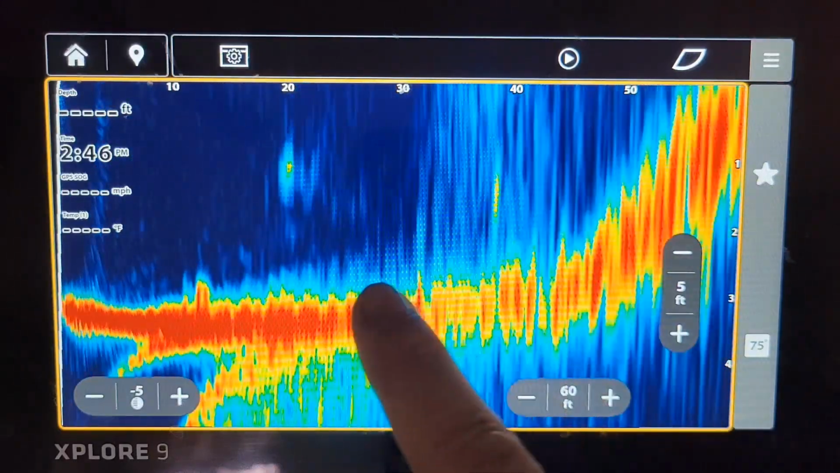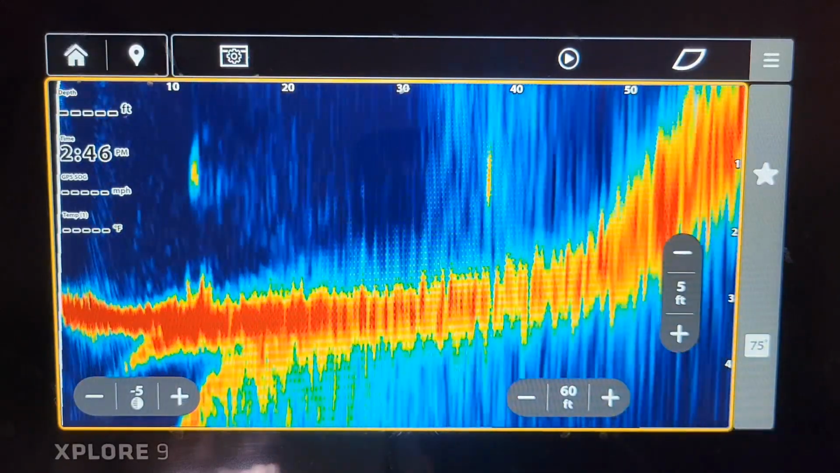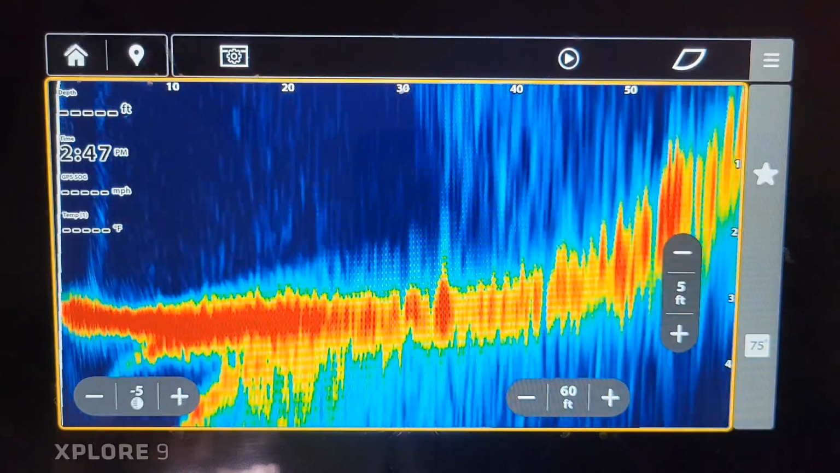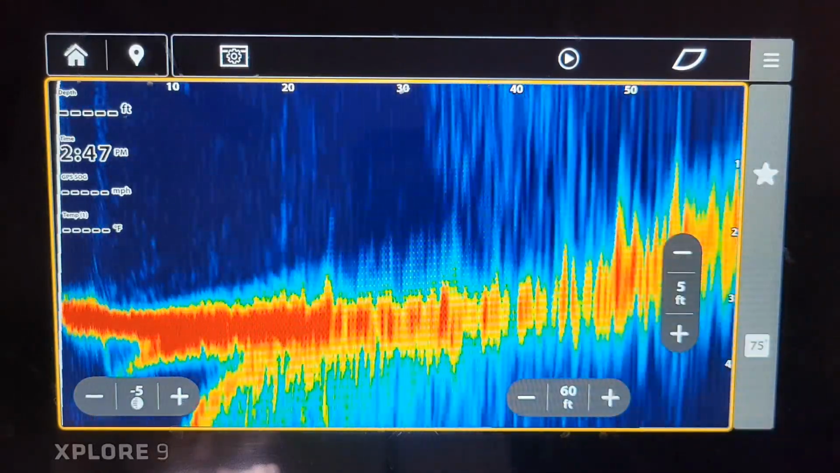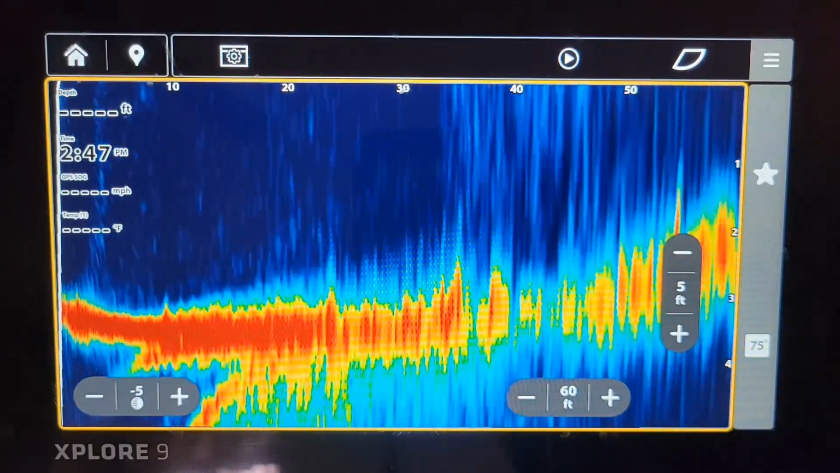See, there's another fish right here. Right here's that fish that just came up, jumped, came back down, fighting me a little bit. So seeing that, no problem. Just really couldn't get a bullseye on that small jig. But you can see some fish in and out of this warm water right here. And I just wanted to show you that picture of extremely shallow water.